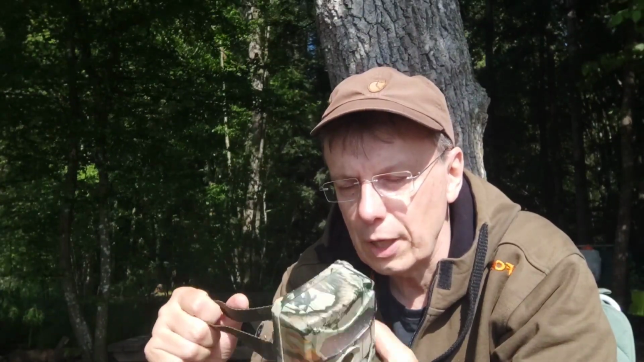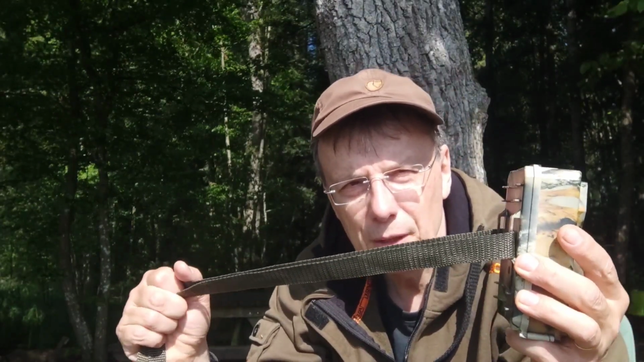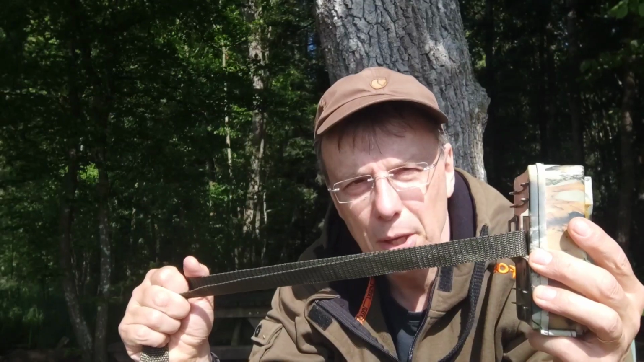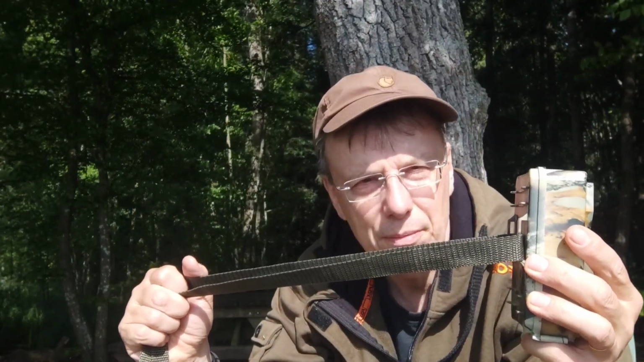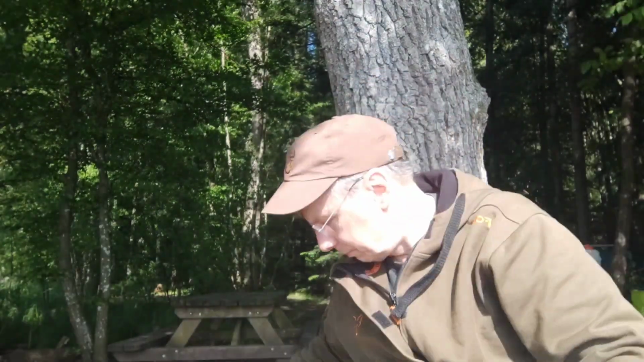And well, you cannot fix it on a bank stick. You must fix it to a tree with this belt. That's all. As I said, a very easy, primitive thing. However, the pictures and the video clips are okay and enough for me. It was my first one.